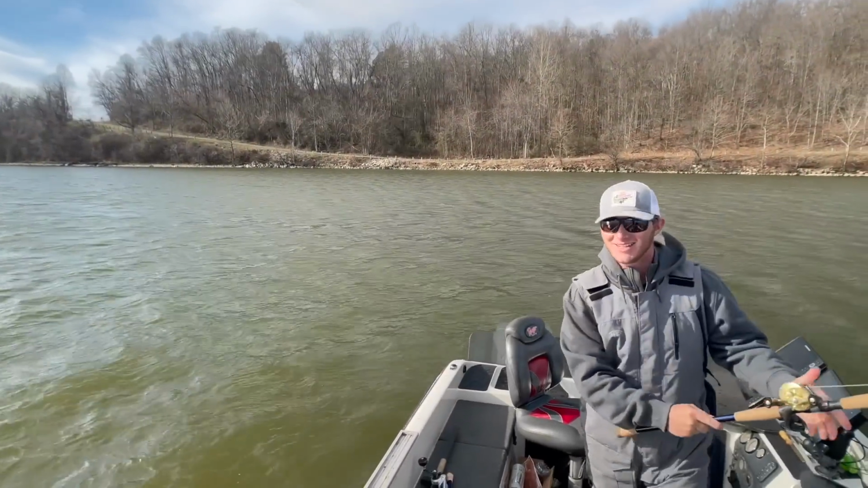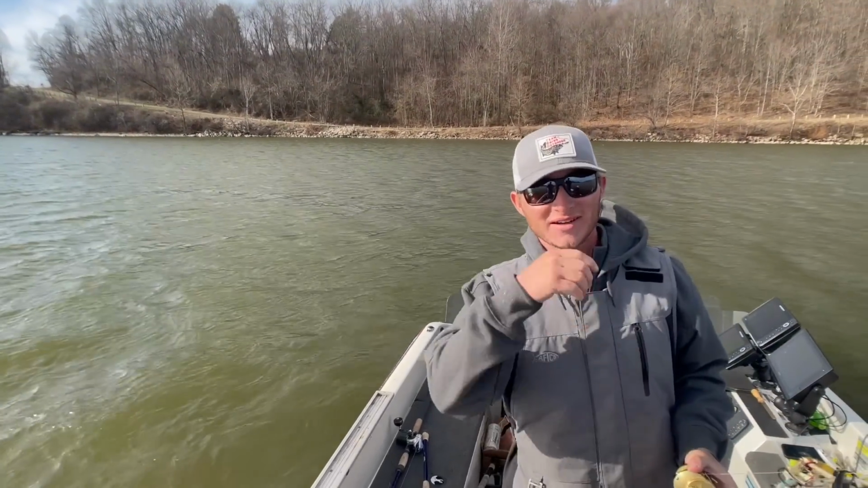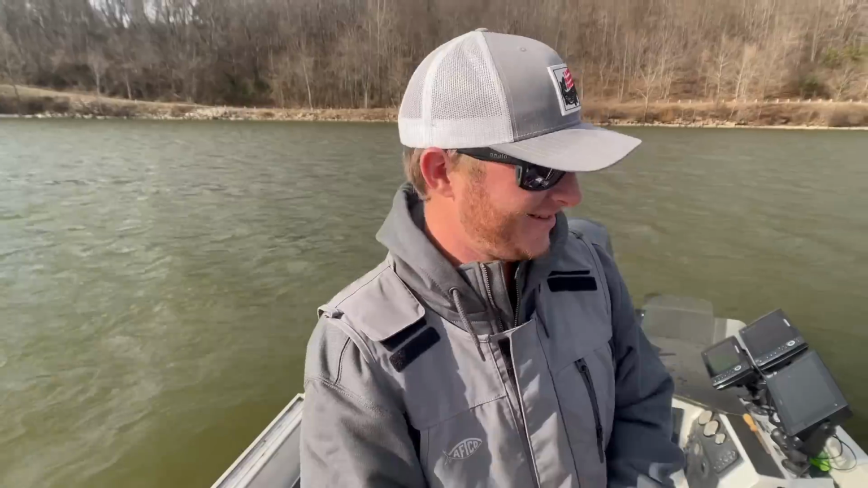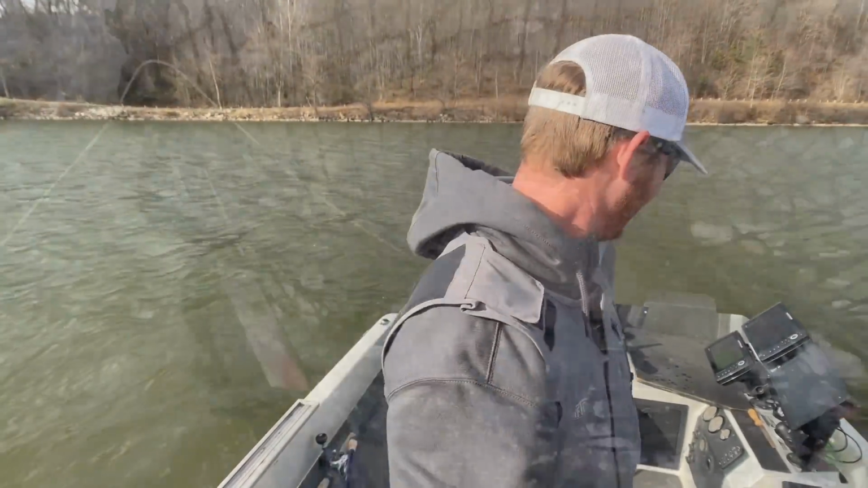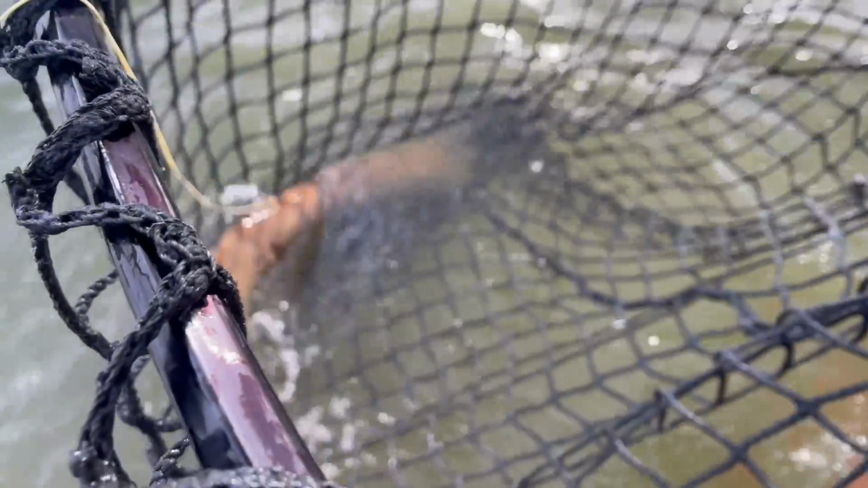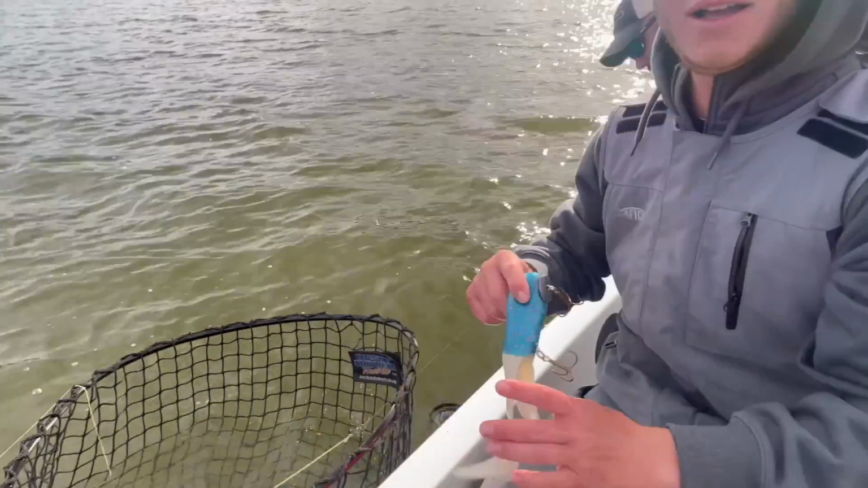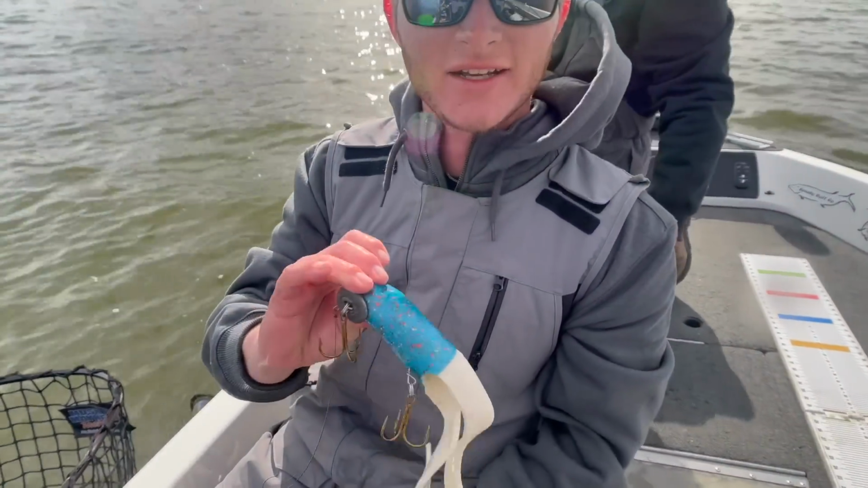Oh, there's a nice one. Just wrapping up here, marked it on side imaging, threw that tube out there, made 2 hops and whack, got it. Super, super nice fish. Well, Red October tube got it done.